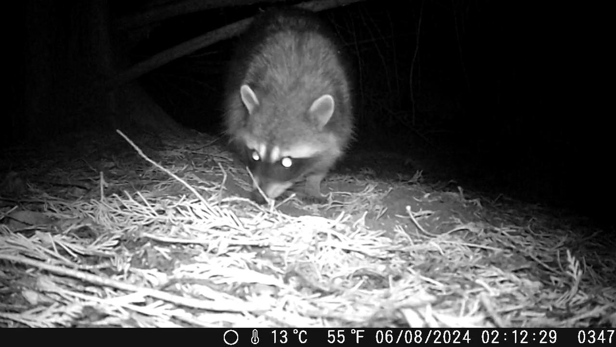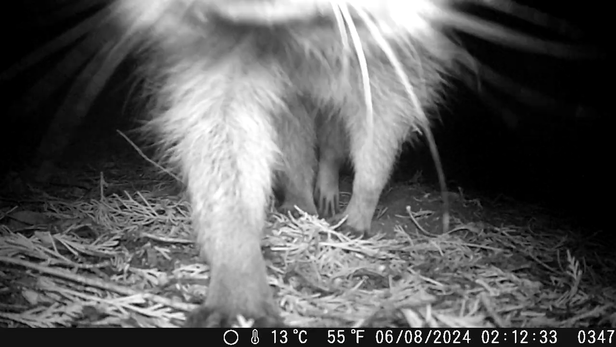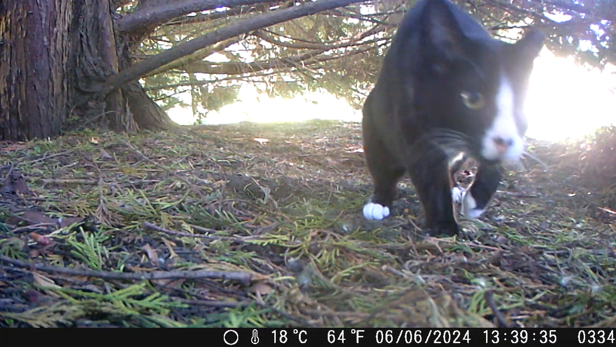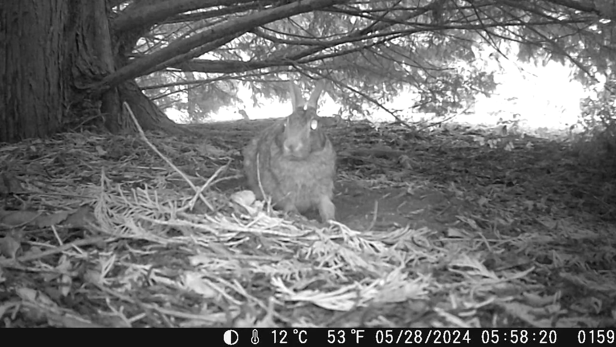I don't know what would have happened if our rabbit was in the form when one of these bigger critters wandered by. With raccoons, cats, bobcats, and coyotes wandering the neighborhood, each day I expected the form to be empty in the morning, but every day the rabbit returned.